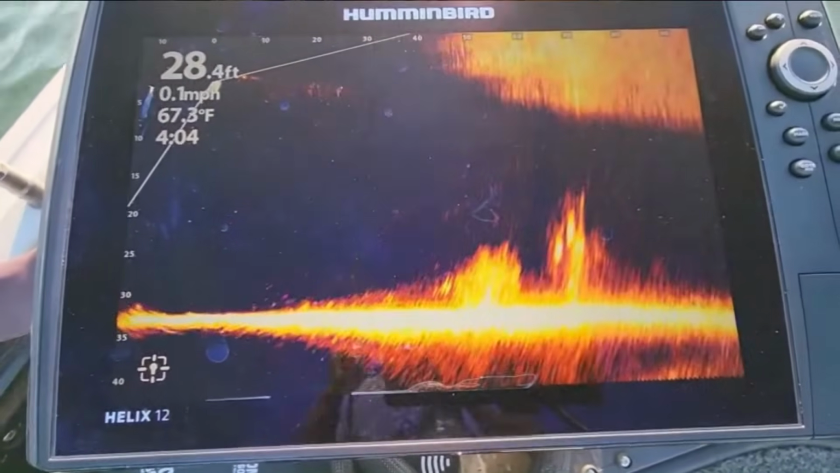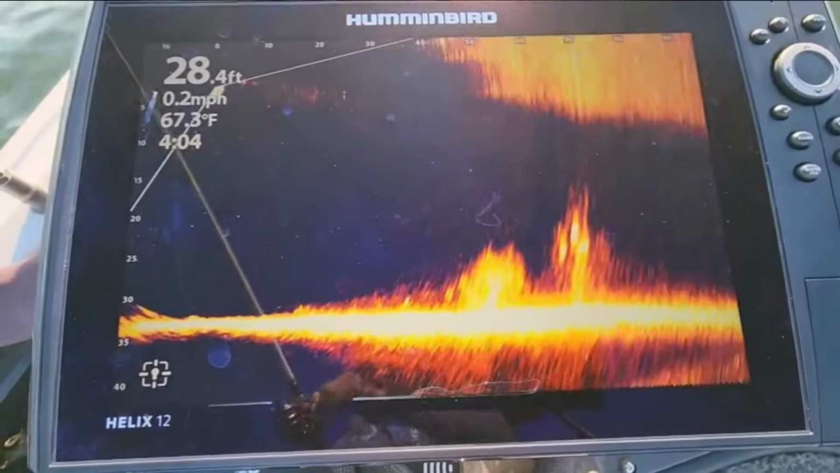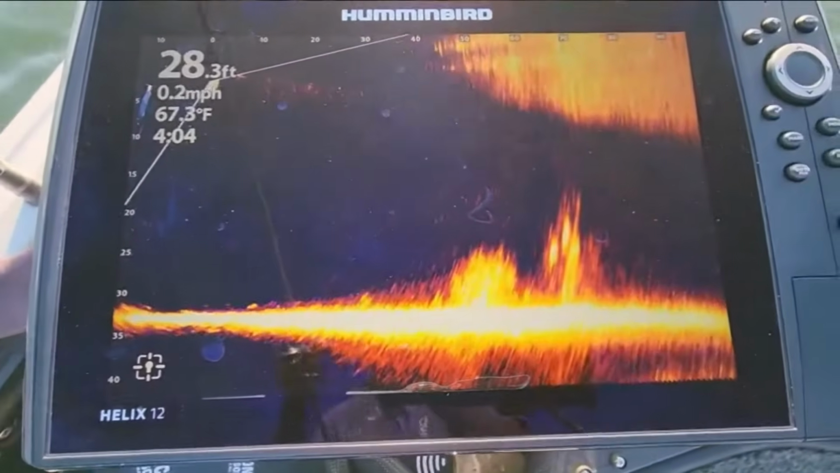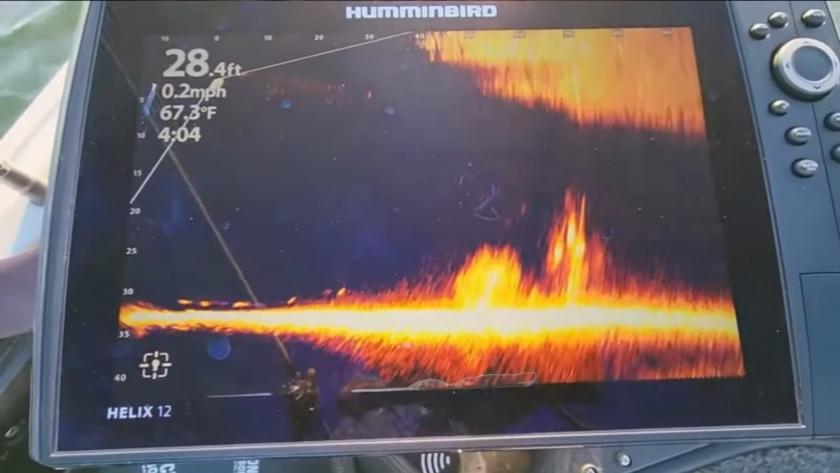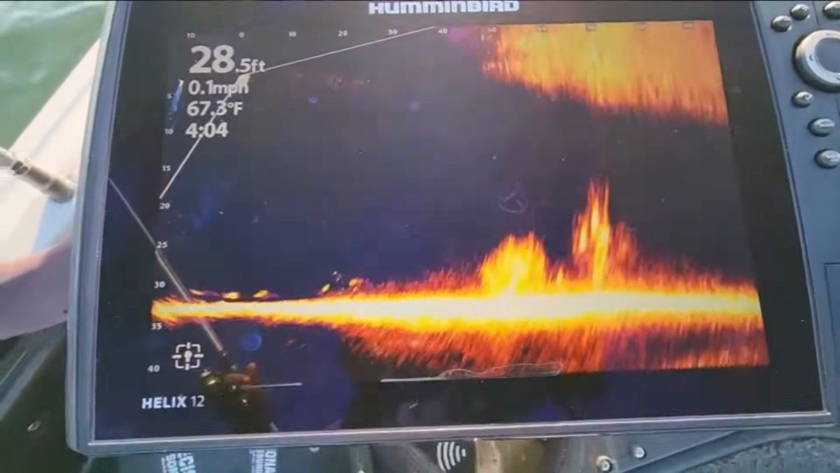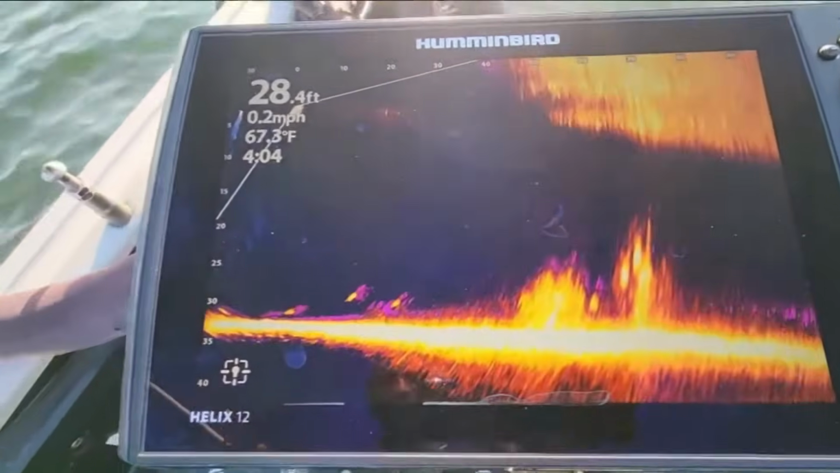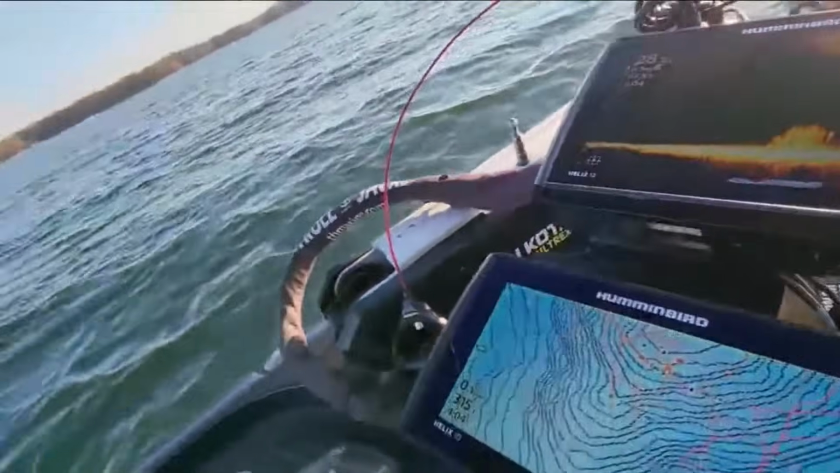All right, now this is a big fish, guys. I'm gonna see if I can. I do not have my other camera running either, but let's see if I can move this. You see those fish down there on the bottom? Let me just kind of angle this camera.